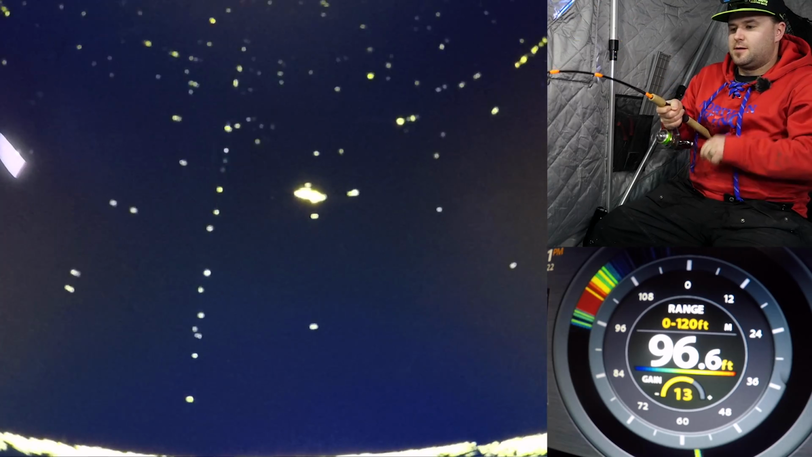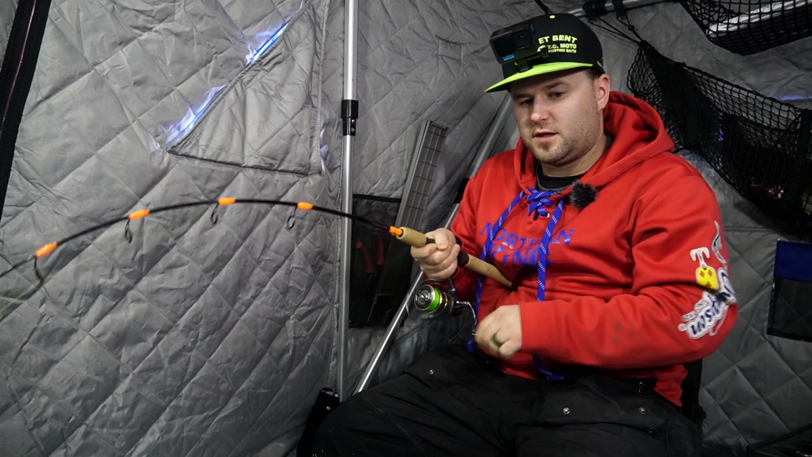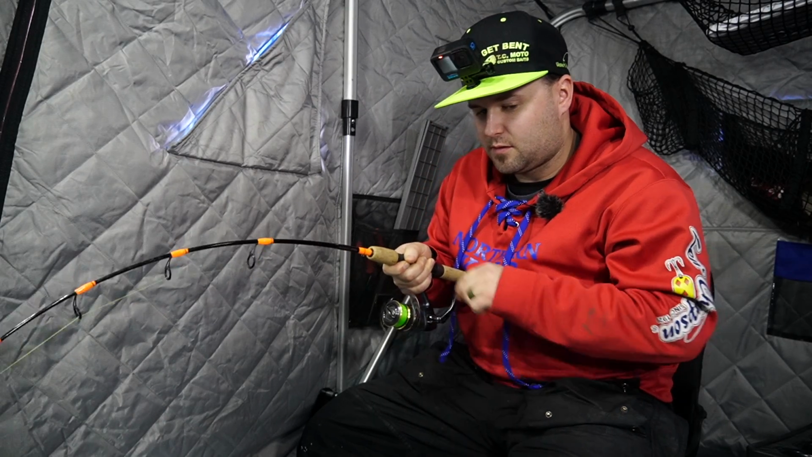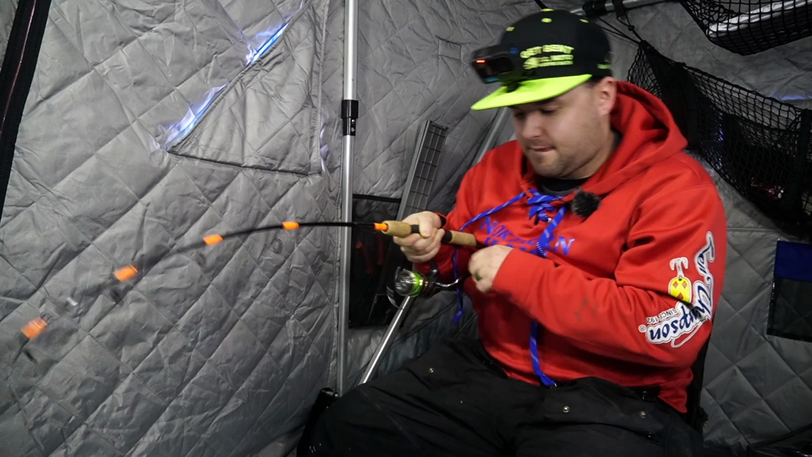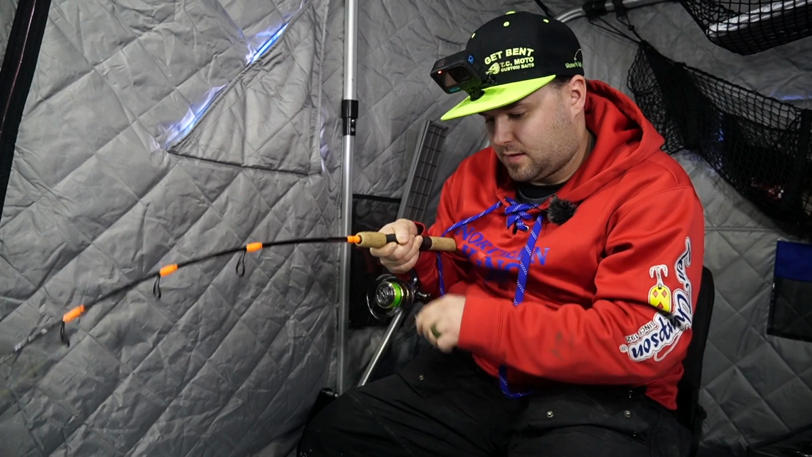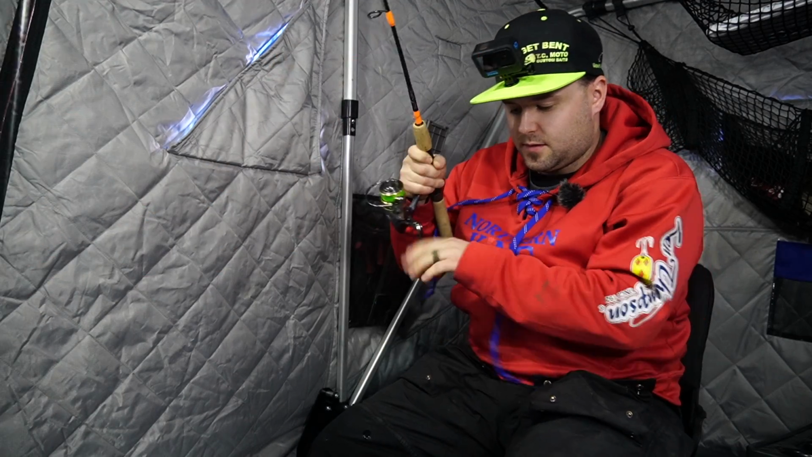There we go. That one finally hit up high. Just reeling up, seeing a little bit of a flicker up there, and he came flying down and smoked us. The leader here, so he's just under the ice.